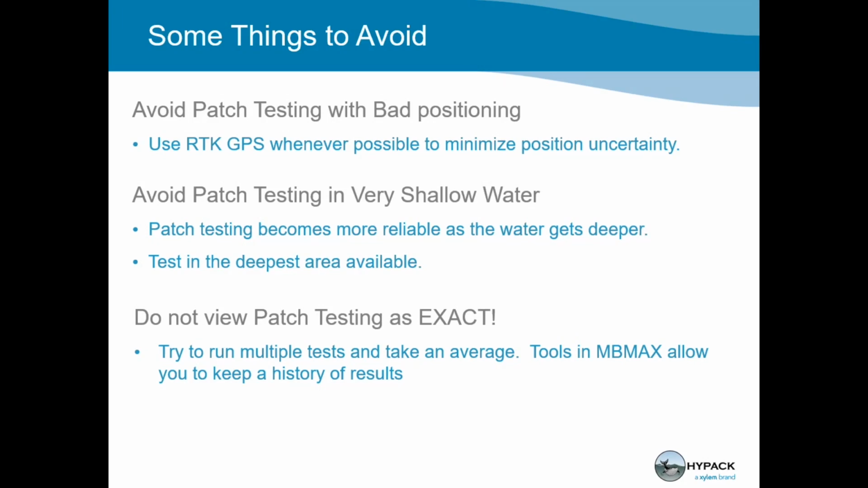A question that sometimes comes up is, should I always do the patch test in the area where I'm surveying? That seems like an obvious thing. Well, yeah, you want to patch test where you're doing the survey. But I think that if there's a deeper water area outside the survey section, you'd want to do the patch test there. And I'm sure there's differing opinions on that. Peter, do you have an opinion? Okay, so Peter agrees. Once again, do your patch testing in the deepest water you can reasonably find.